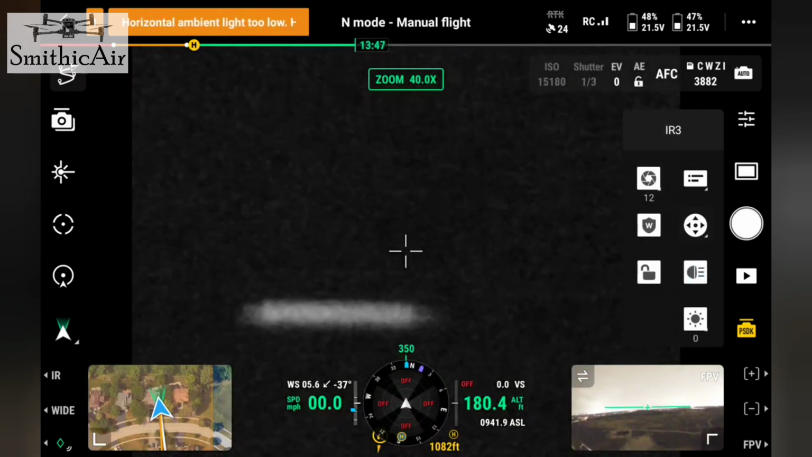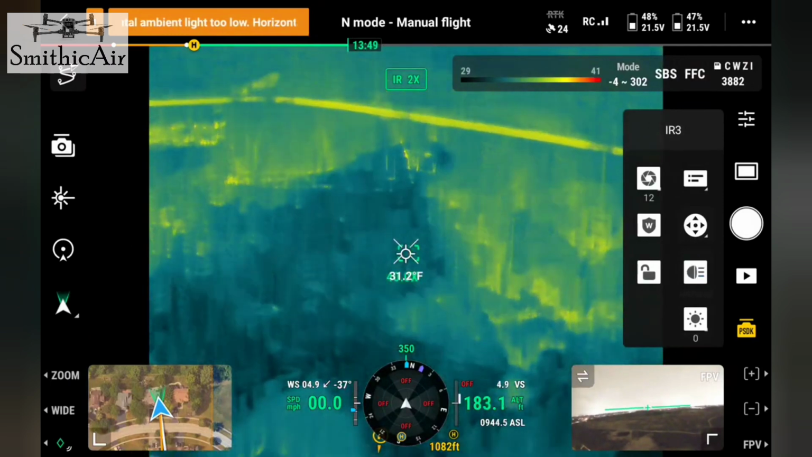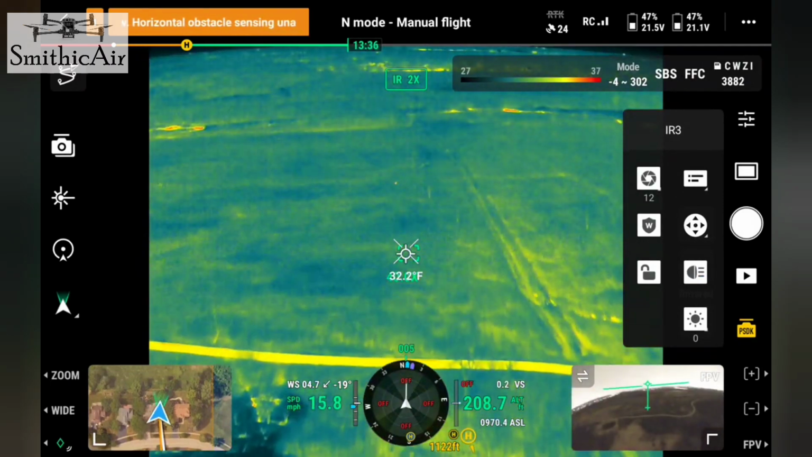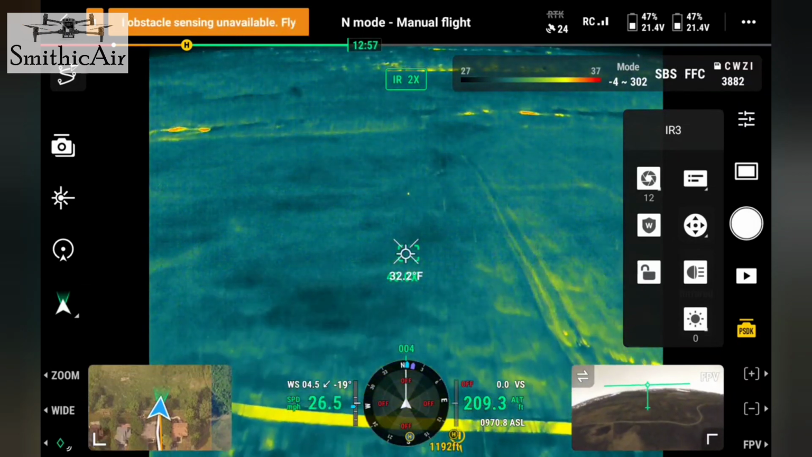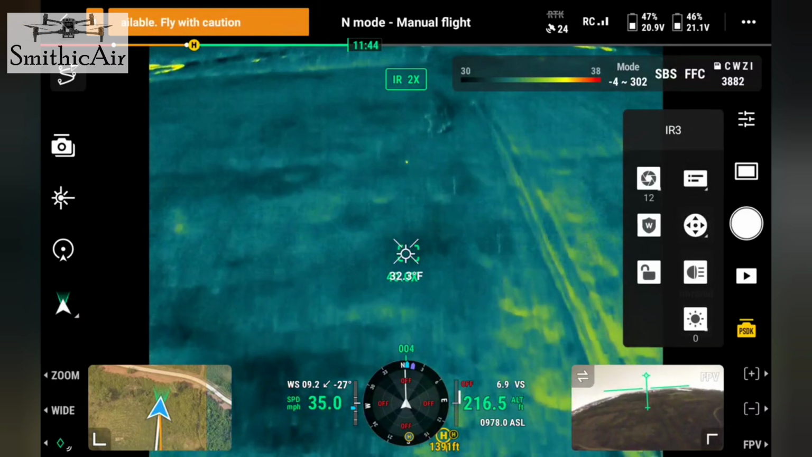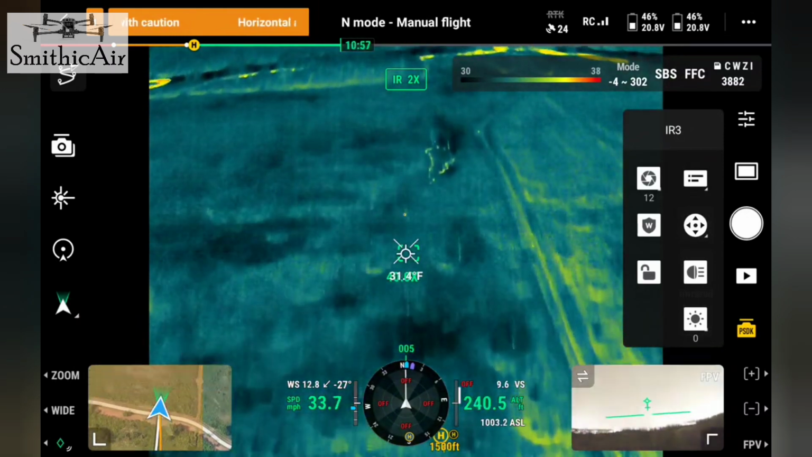Let's see what else I can find out here. Here's something else. So let's go up a little bit higher. I'm going to go up to about 300.